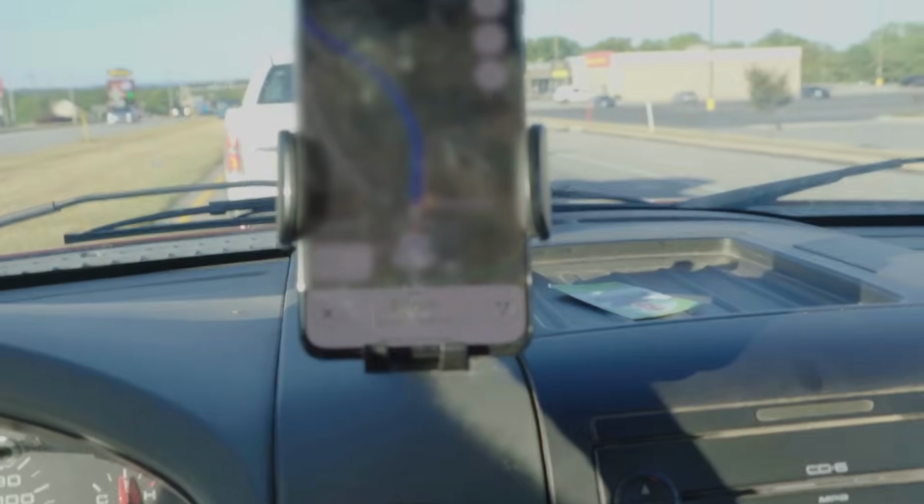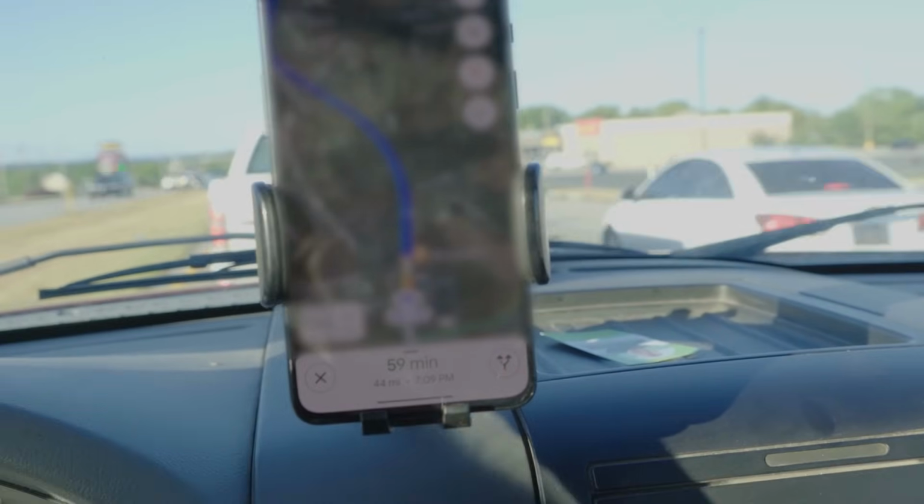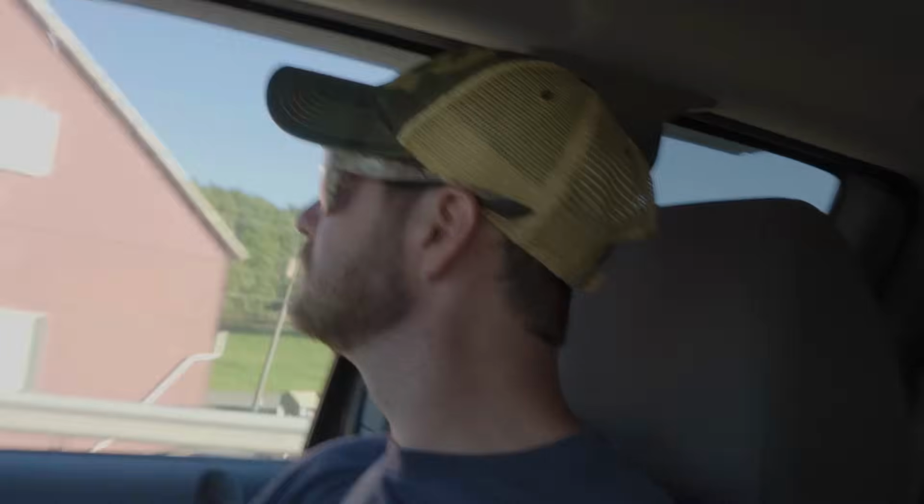We are 59 minutes out is where we are at. 7:09, hopefully. The last hour, we're going to be able to locate them pretty good once the sun goes down. What's your prediction? We're going to bring them back to their home.